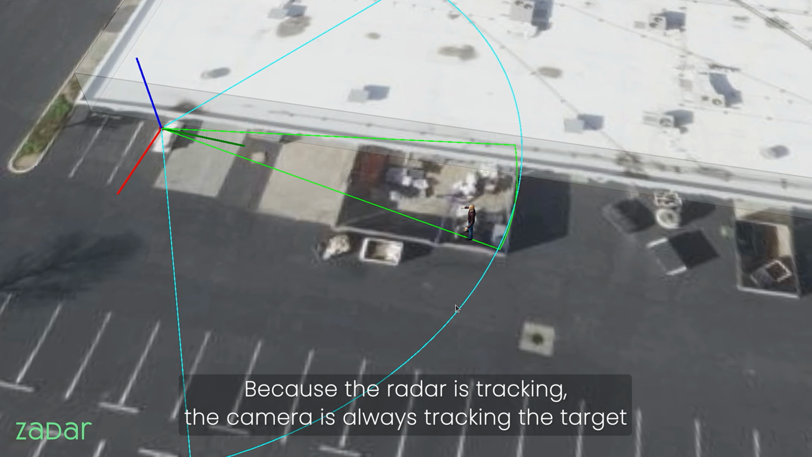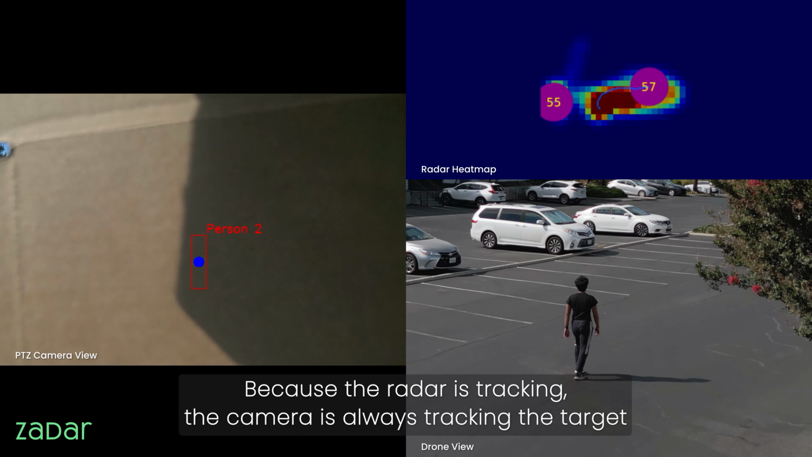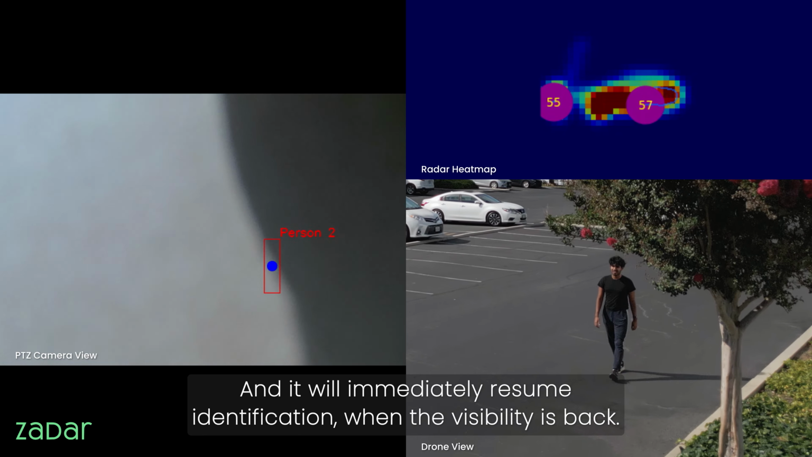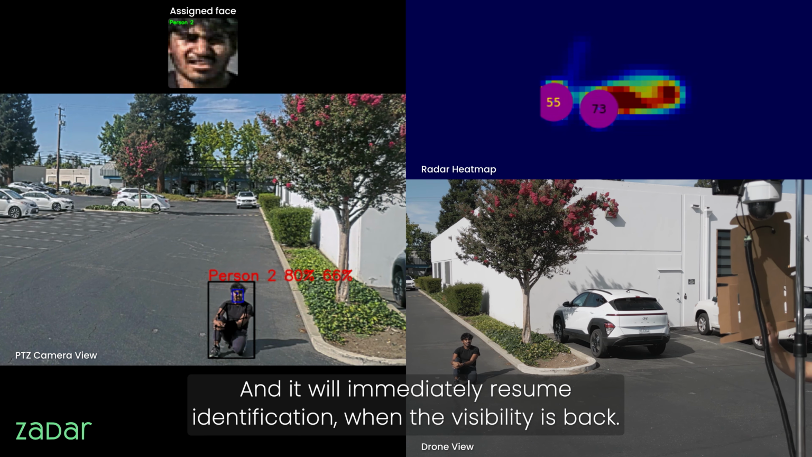Because the radar is tracking, the camera is always tracking the target, even when the visibility is 0. And it will immediately resume identification when the visibility is back.